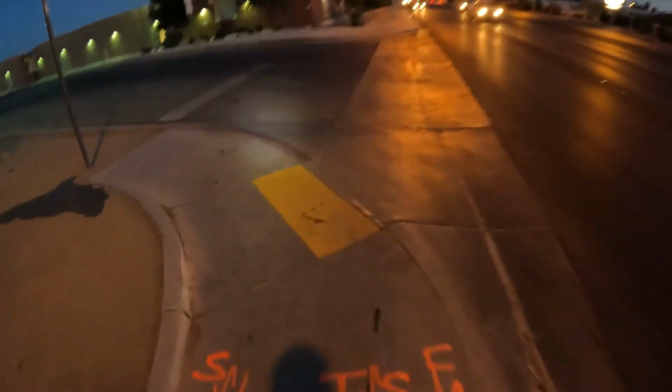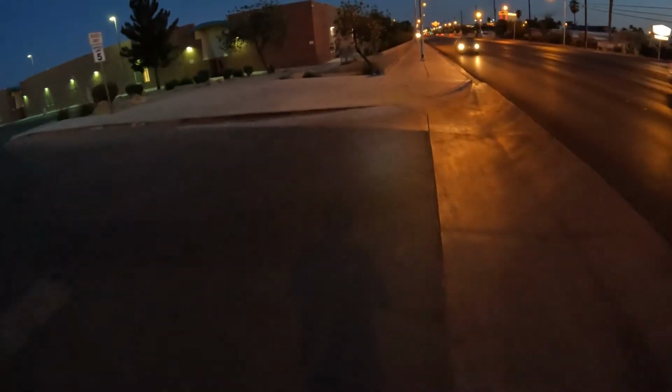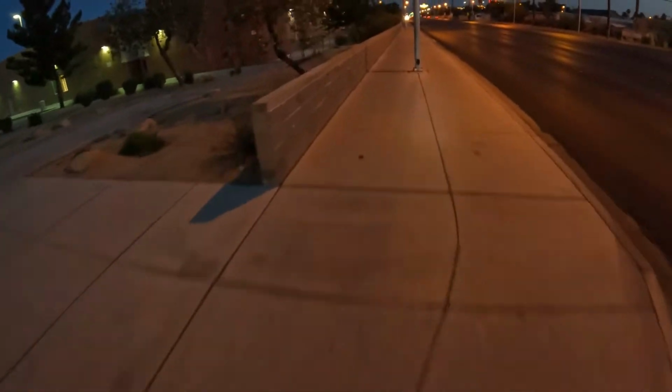So, more puddles. What's with all these puddles tonight, man? Where's all this water coming from? It's the damn desert, and it was 105 degrees today.